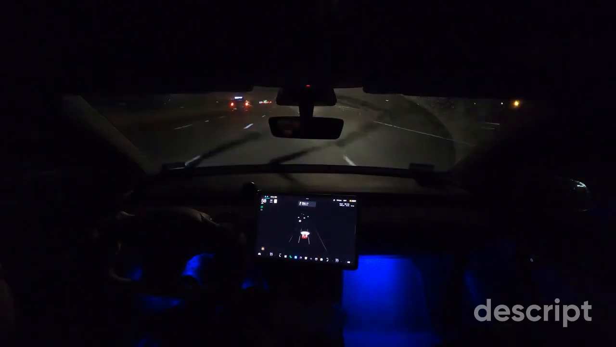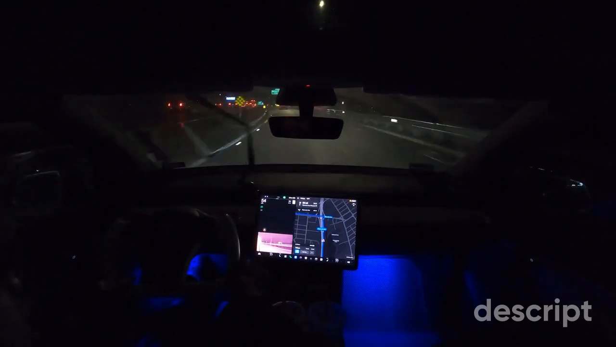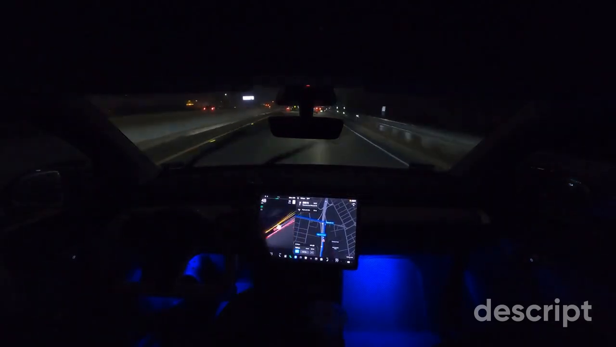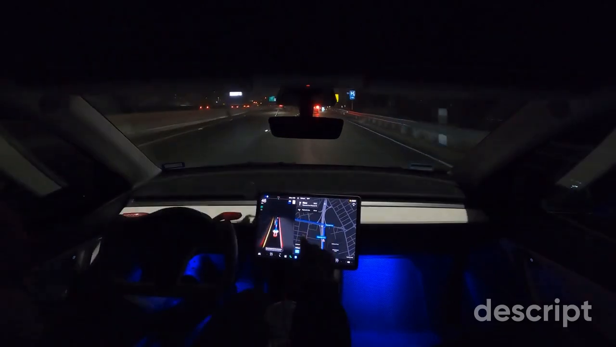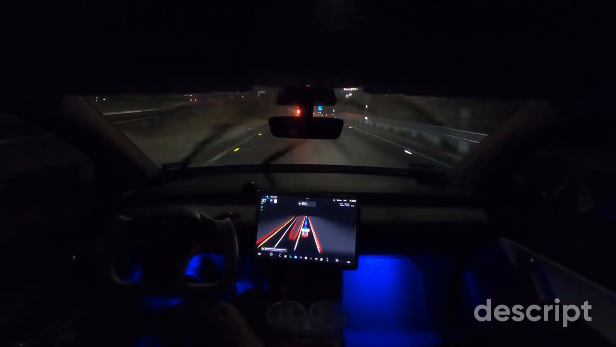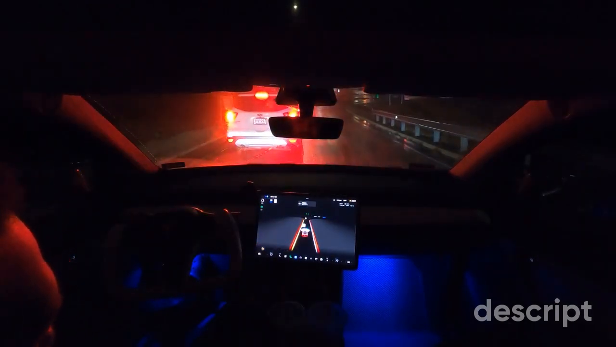I'm going to disengage here. Looks like we did not have navigate on autopilot because of the poor weather. We have just transitioned to the full self-driving stack. So I've just re-engaged the full self-driving beta. We are entering the city. Looks like we have an error message here. Just take care of that in a little bit.